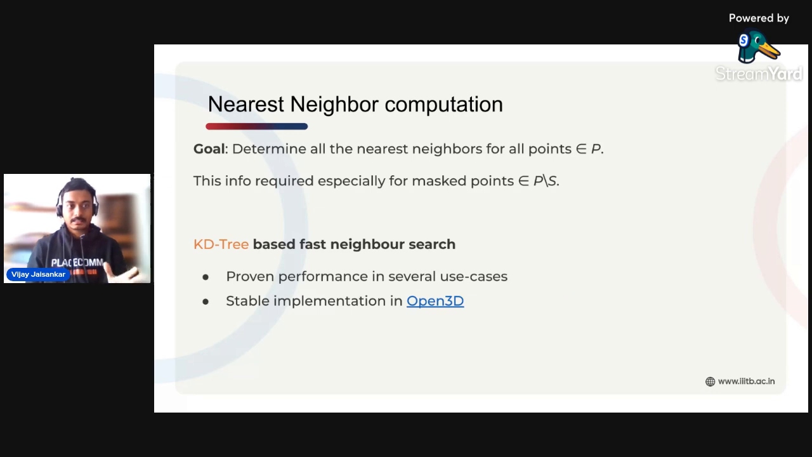Now, the next module in this system is the nearest neighbor computation. We need these nearest neighbors because for the masked points, or the unannotated points, we need the labels, and we get that through the labels of their nearest candidate points. So we exploit the proven performance of KD tree, or K-dimensional tree, in several other use cases, and use its very stable implementation in Open3D to perform fast approximate nearest neighbor search through KD tree.